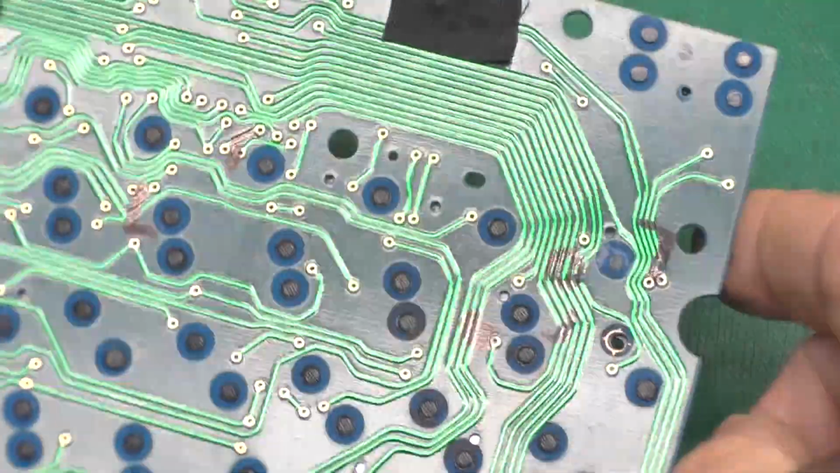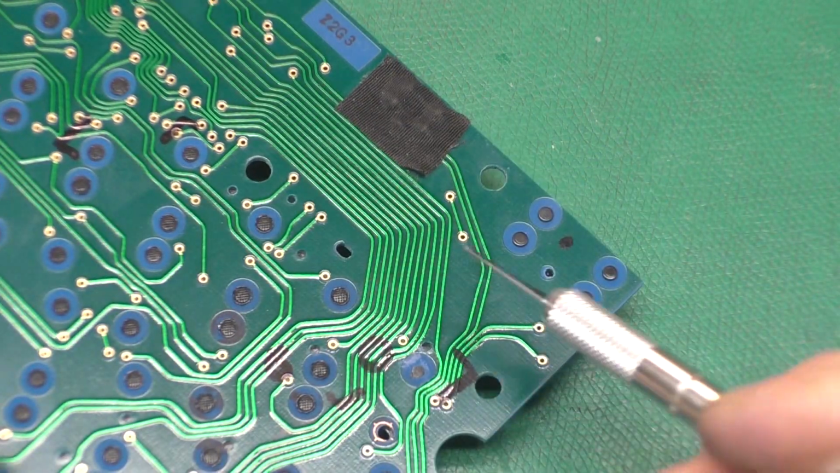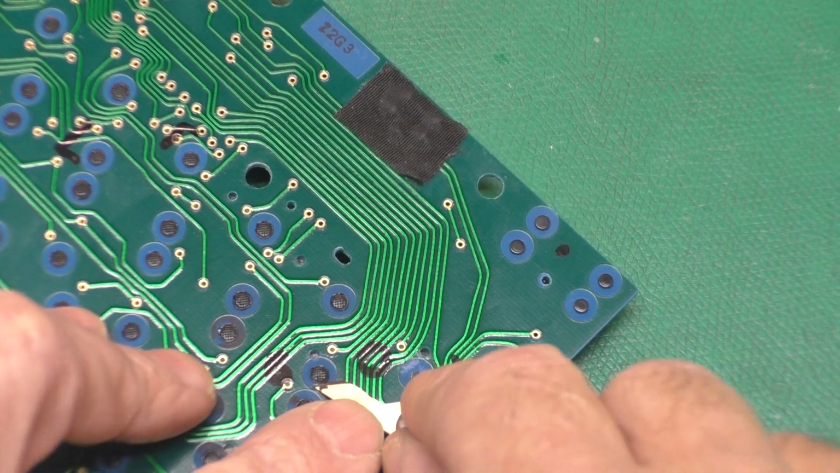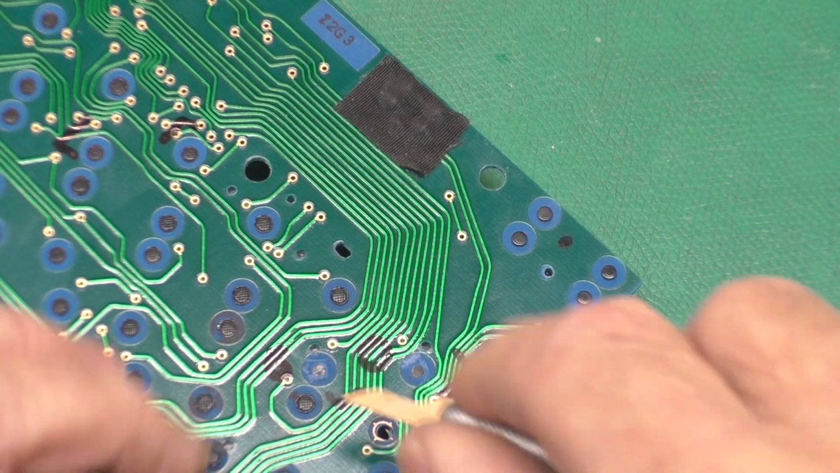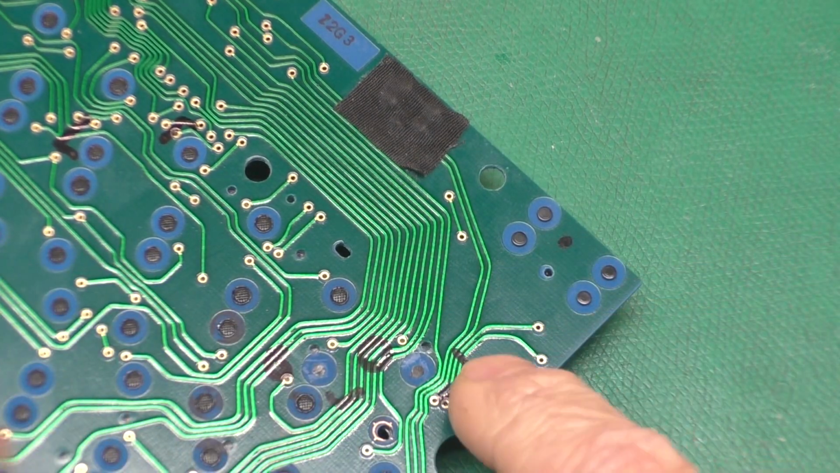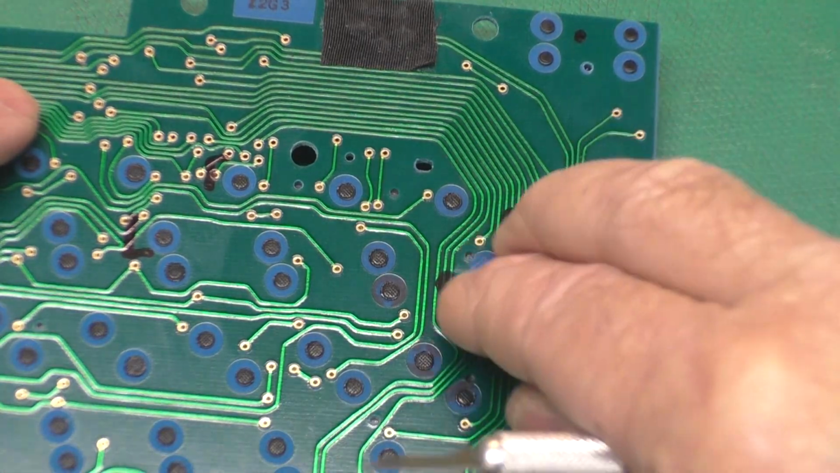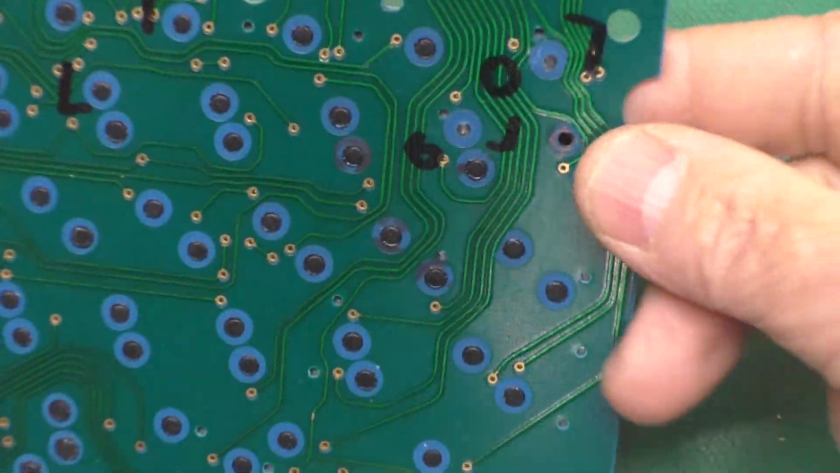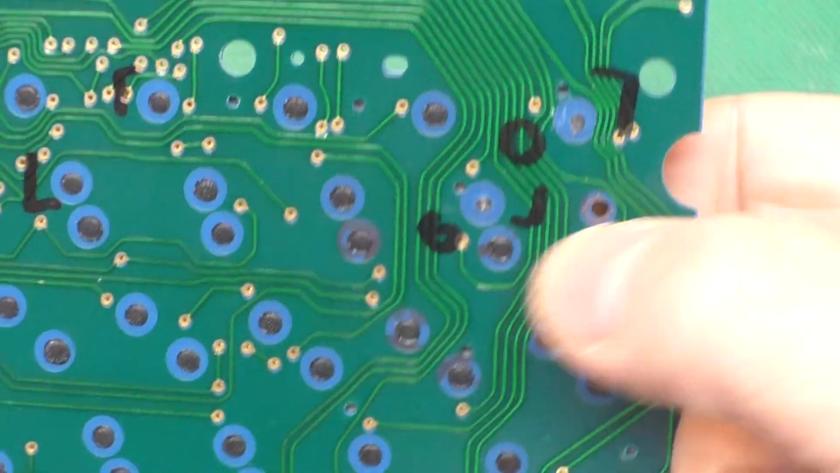You can see I've removed this one heat stake. I put a blade like this in my little X-Acto knife and just kind of carefully wiggled it like that. Try not to let it go all at once. You can see I need to go from here, kind of in these 4 sets of 2, and that should release those 4 keys. And I don't know if this section below it, see, that's right where that other short was, and it's right in the same one of the 2 columns.